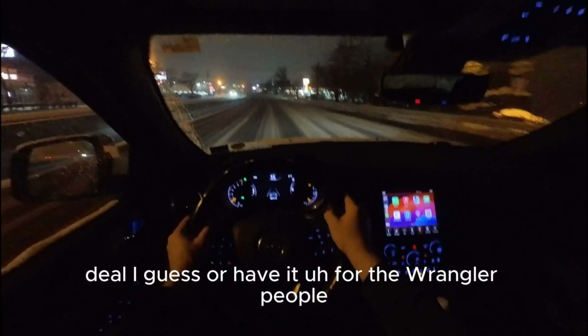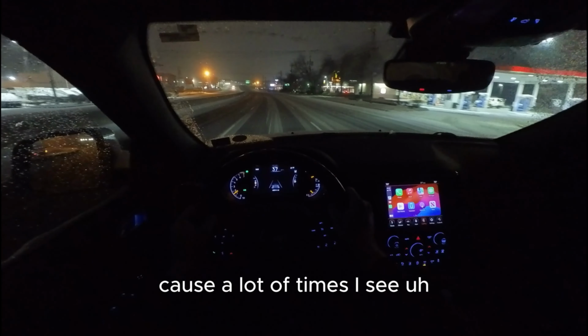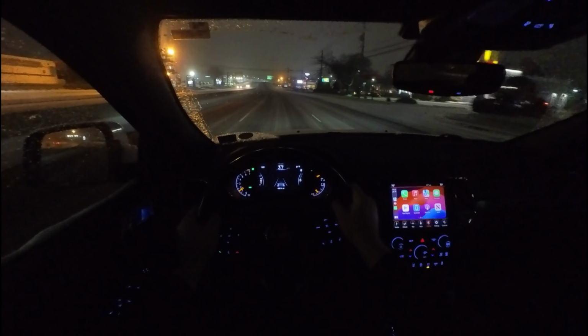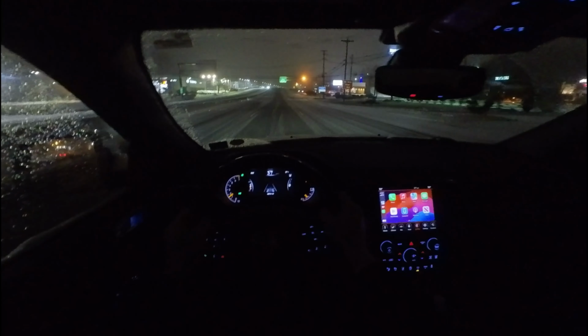I guess, or habit for the Wrangler people, because a lot of times I see somebody driving a Wrangler is usually like a chick, probably a nurse with an Apple Watch bigger than her 2 arms. But anyway,